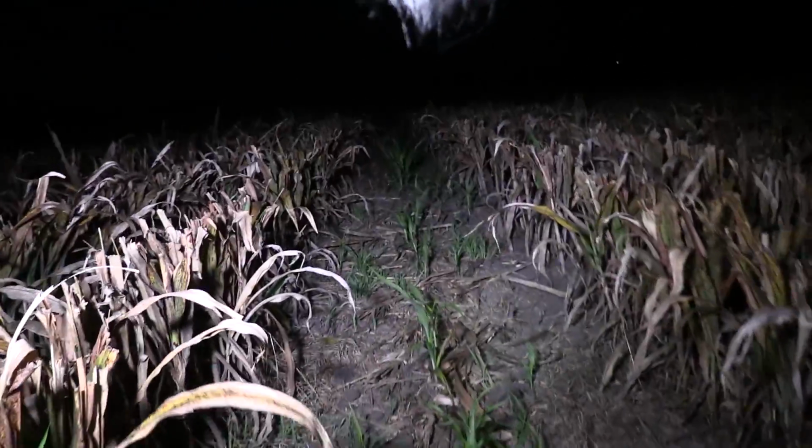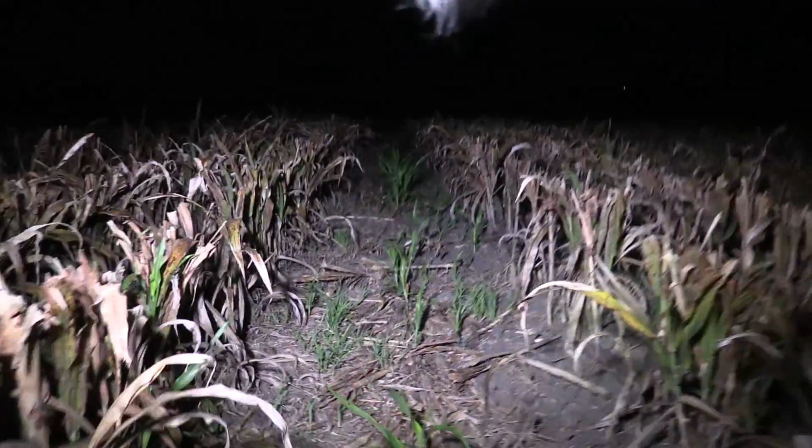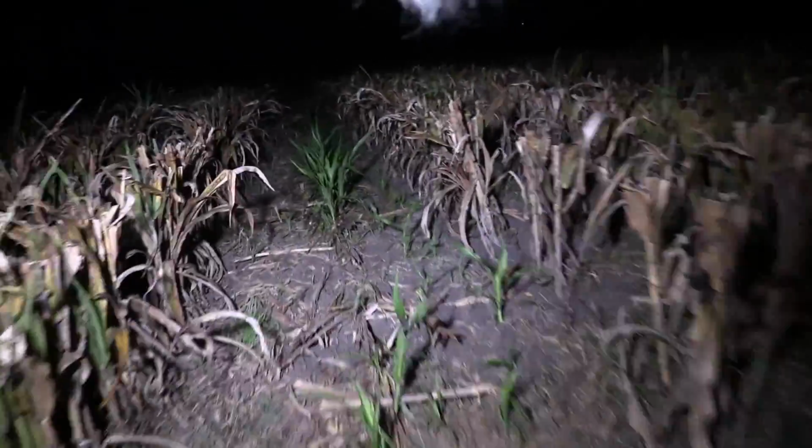If you can get the wind right, you can actually see them down these rows. Anyway, just wanted to show you the destruction that they're doing out here.